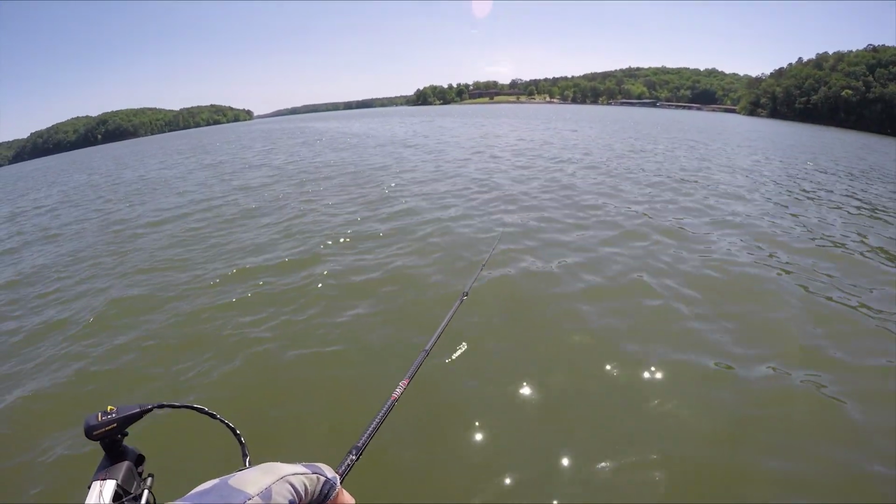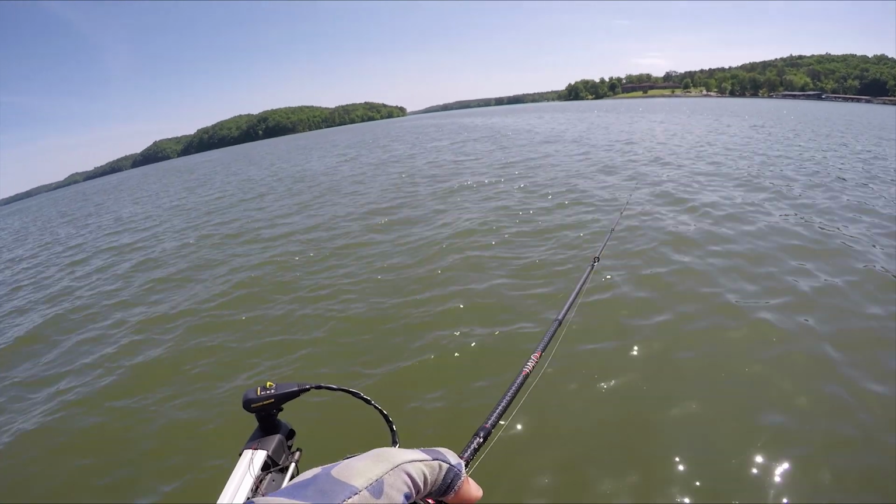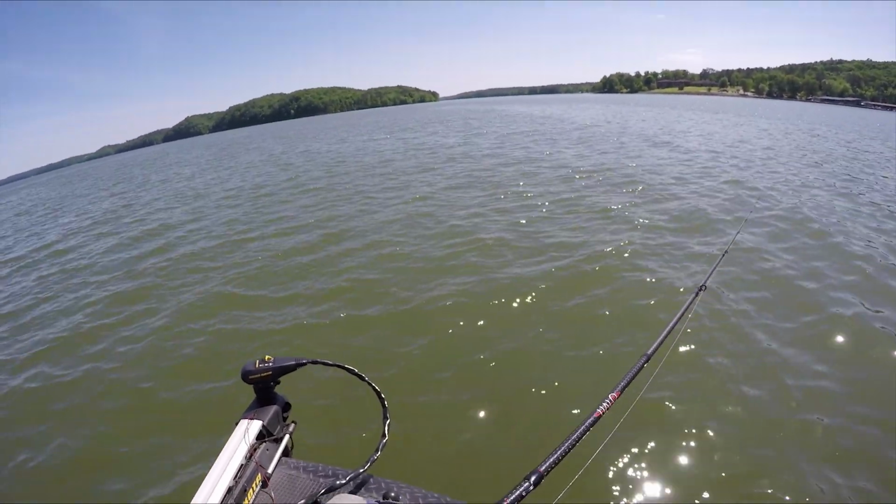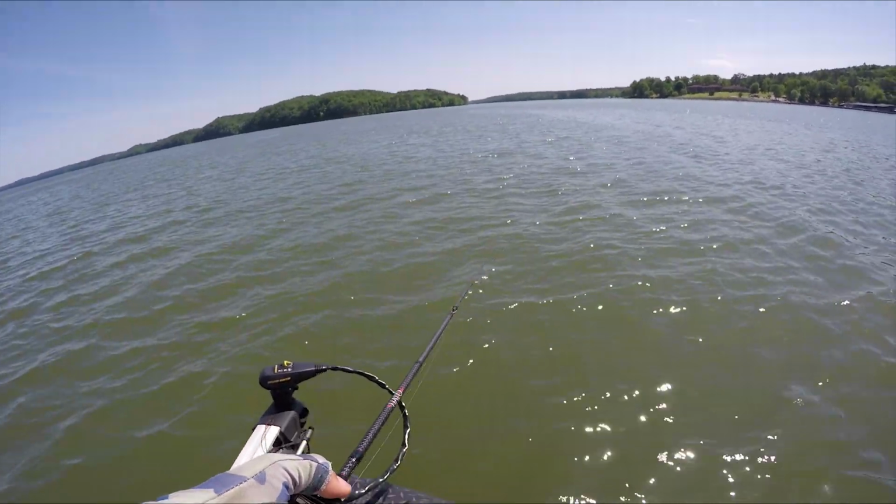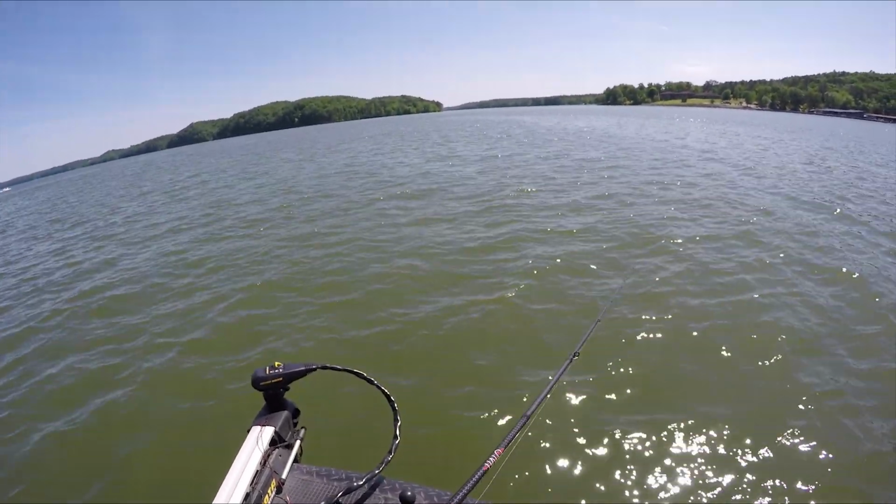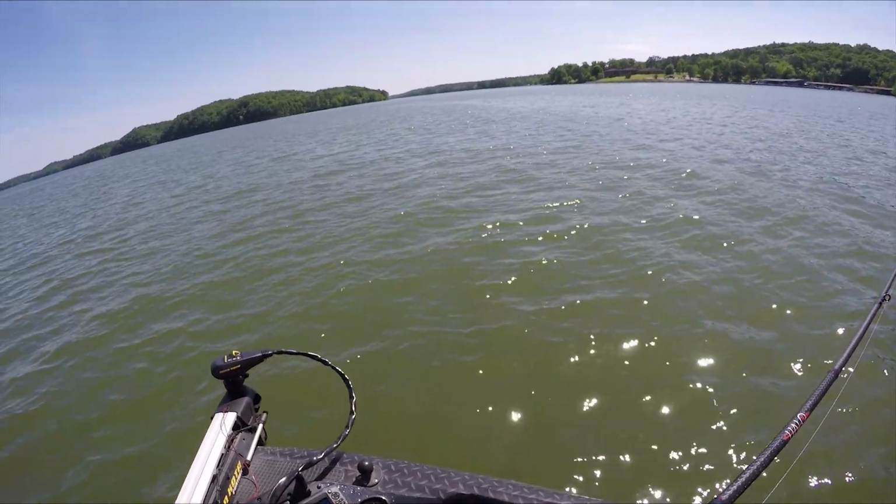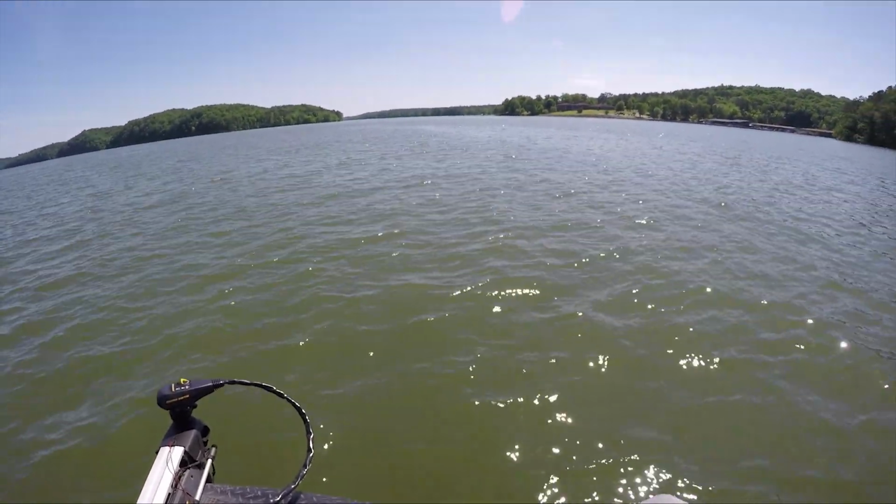Here, let me show you. See, it's just bouncing. I really want to keep contact with that shell because the way I'm seeing these fish on the graph is they are down on the bottom and they're hard to see because they are so tight to the bottom. These fish are laying down on the bottom and that Ned just kind of bounces through the shell without getting hung up, hopefully, and they chew it.